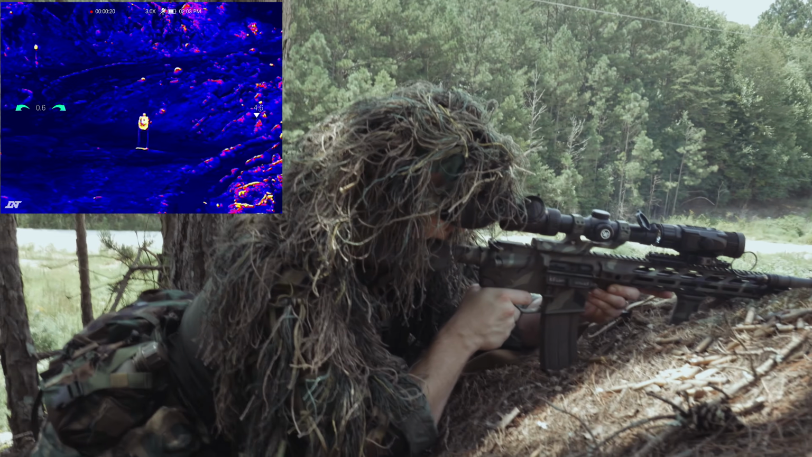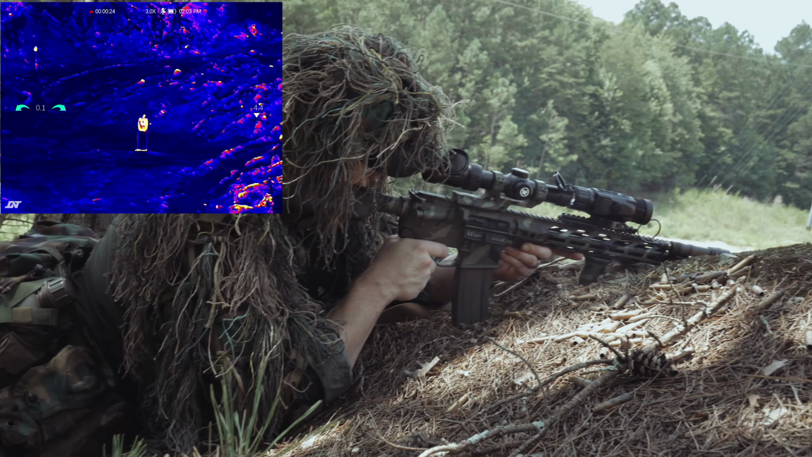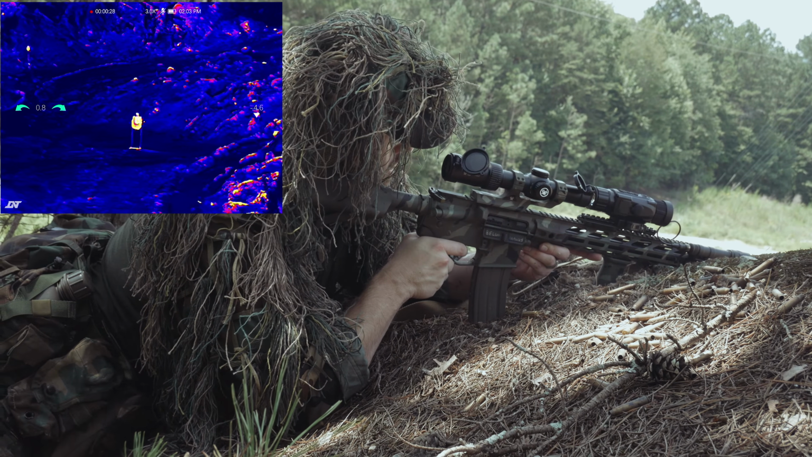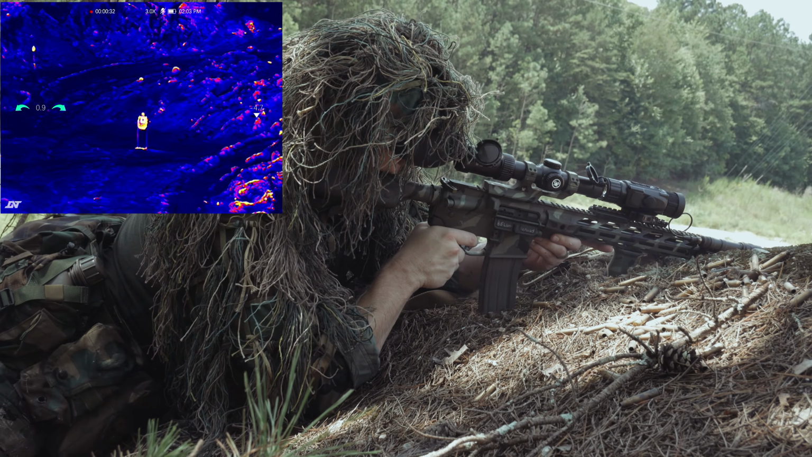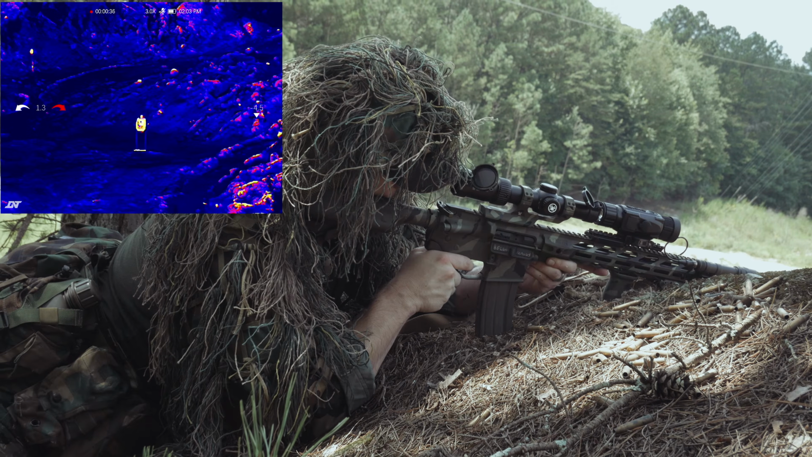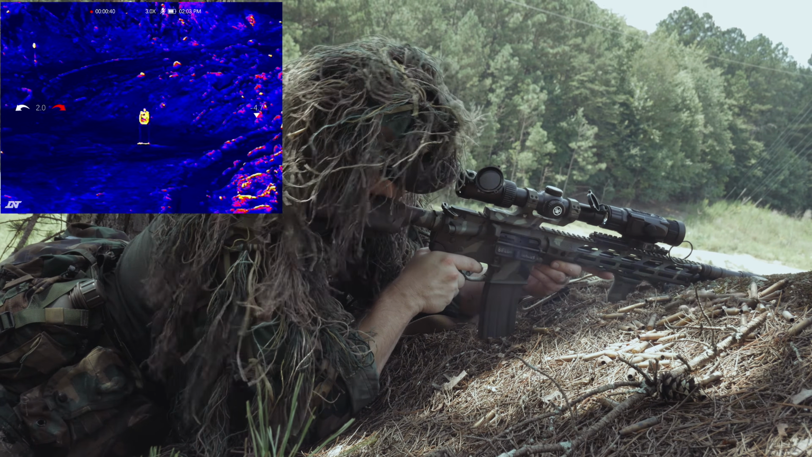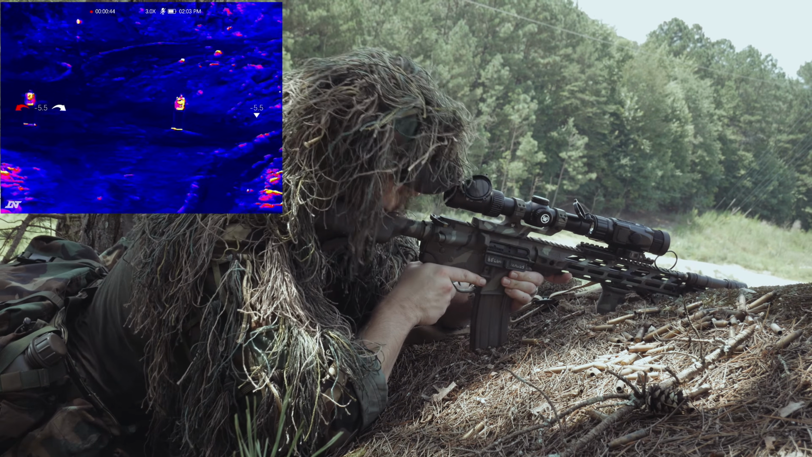When you turn it on, it's at 3x, and you can go all the way up to 12x, but at the 3x, running the LPVO at that 3 or 4x, it's a pretty good sweet spot, and I would be pretty confident making hits out to about 300 yards with it. I would have to actually go out and do it to say yes beyond, but very comfortable within the capabilities of the 5.56 round that I'm using here.